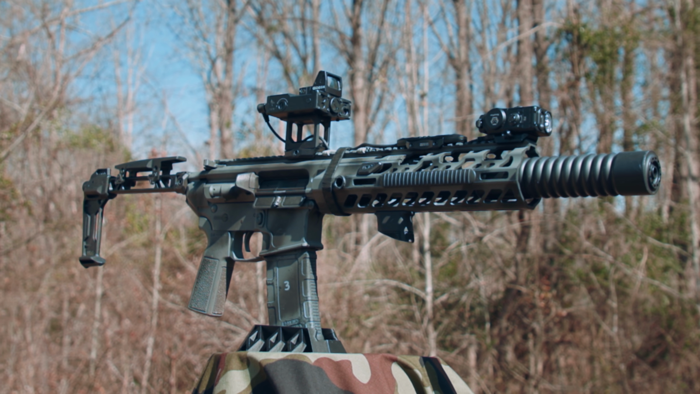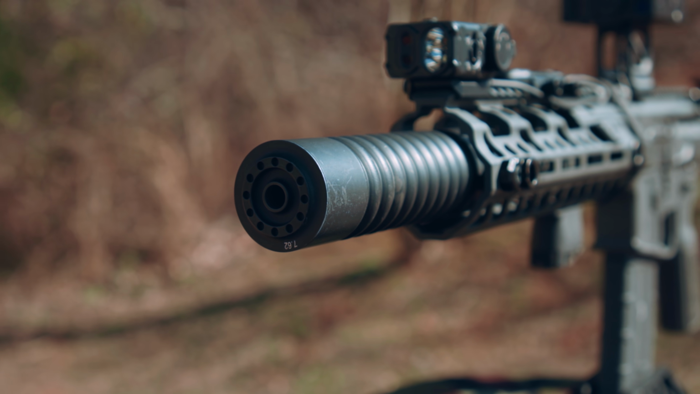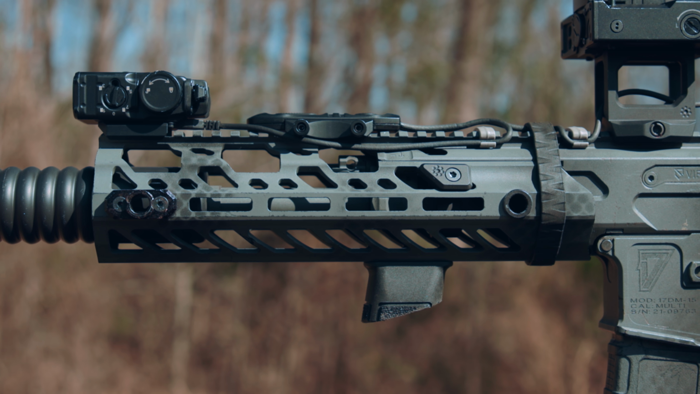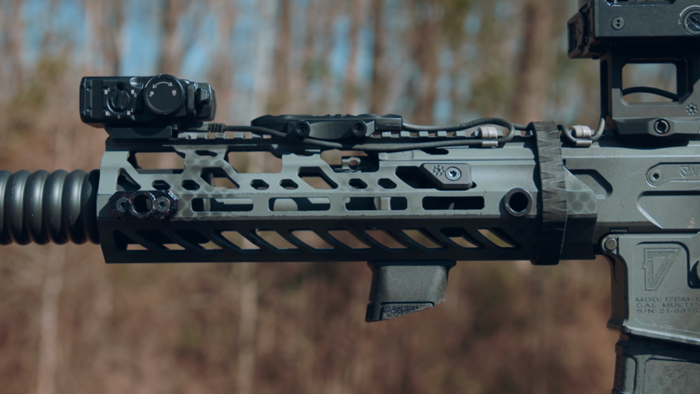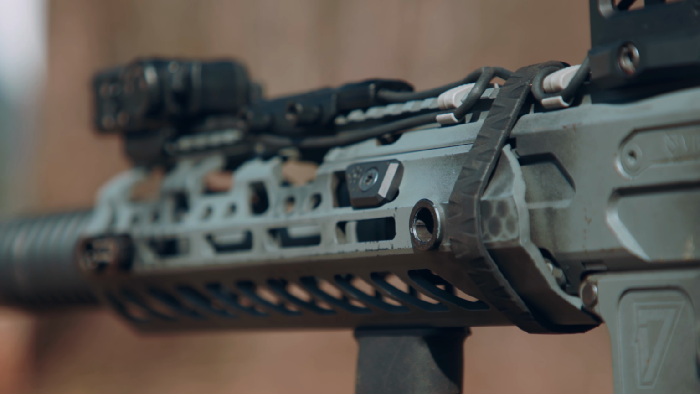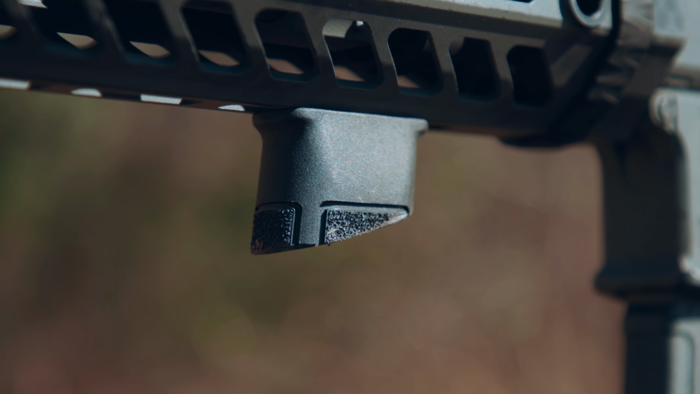Let's start at the front here. So we got the AB Suppressors Raptor 762. This is a super nice quiet can. We just have the direct thread 5/8 by 24. The handguard is the SD handguard from SIG. So this is just a SIG handguard secured properly to prevent some zero shift with the Arisaka clamp here. Maintains zero a bit better than the stock OEM SIG setup. We got the B5 Systems grip here.